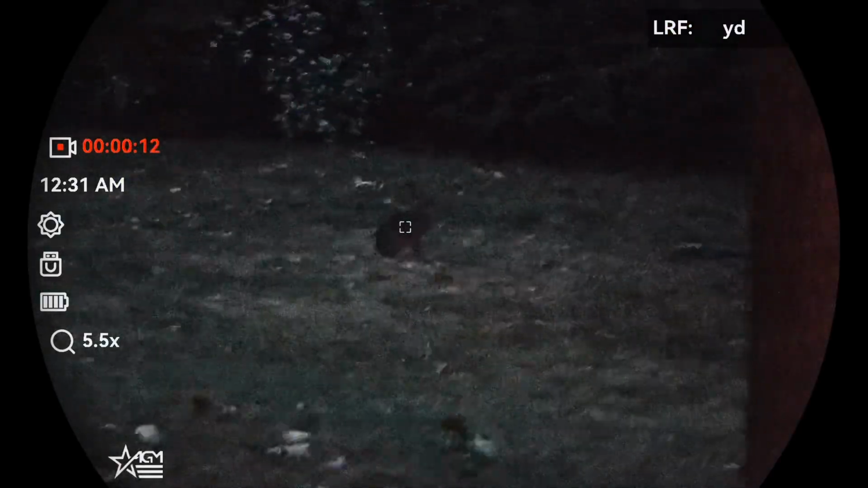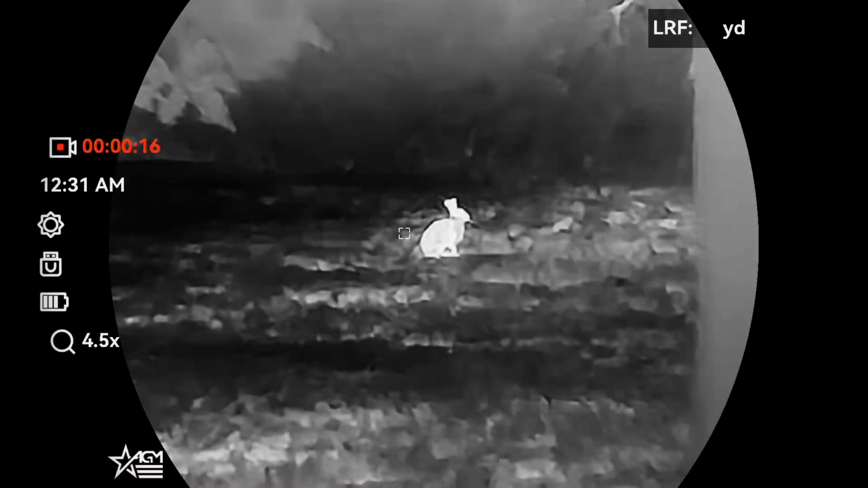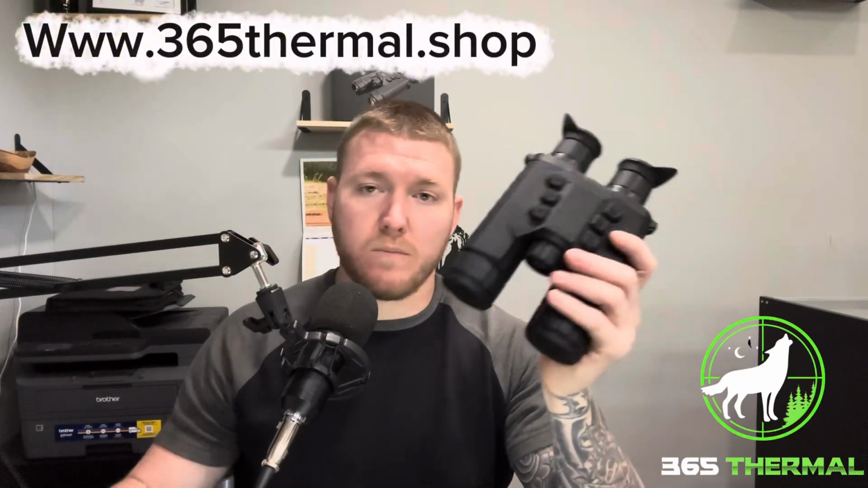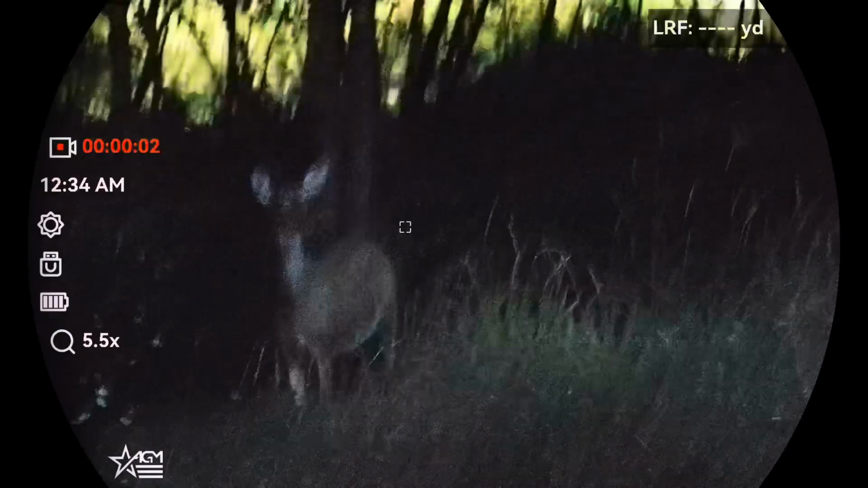Something else I hadn't mentioned yet. This does have two different base magnifications, okay? So one side is going to be your thermal, and it's going to have a 4.5 base mag, whereas the optical side, so that's your day-night side, it just looks like you're looking through more or less a video camera, has a 5x base mag.